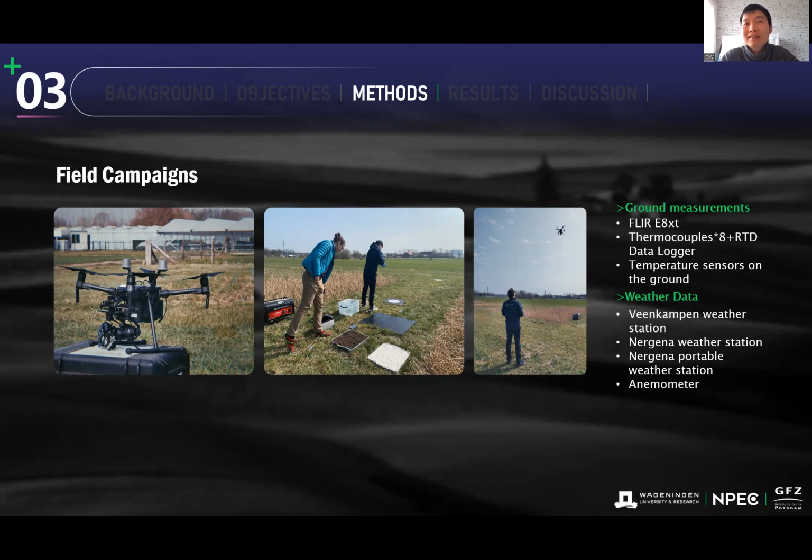We have used one single UAV from DJI, the M210 model, and we have two sensors mounted on the drone. One is thermal and the other one is multispectral. And apart from that, as you can see in the picture in the middle, we have different self-prepared materials, which I will introduce in detail on the next page.